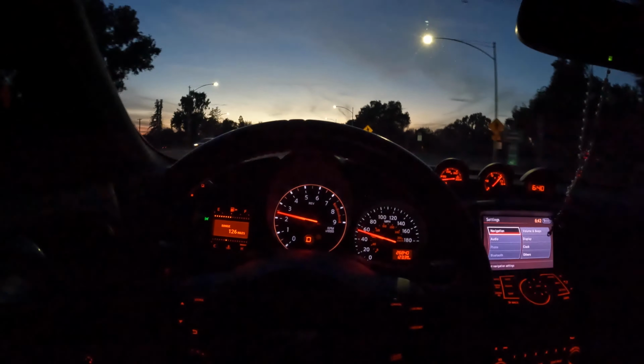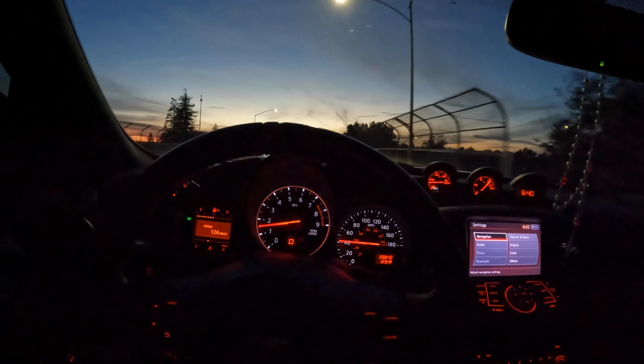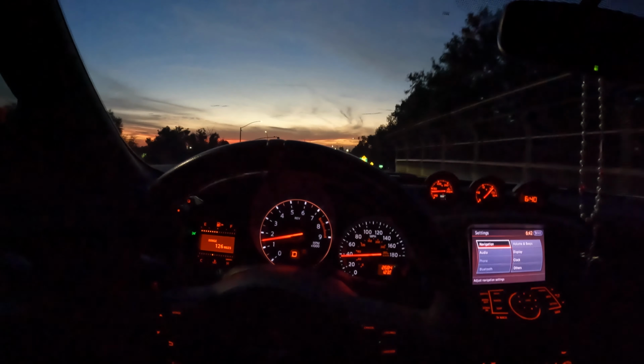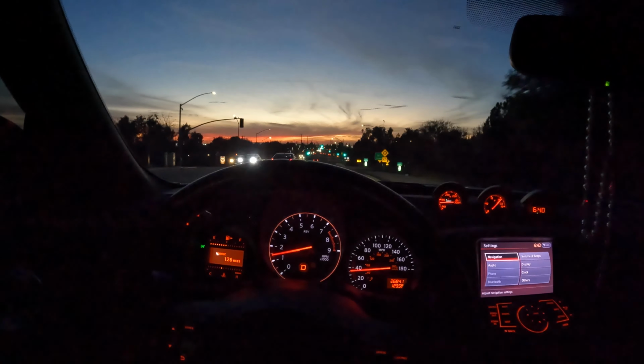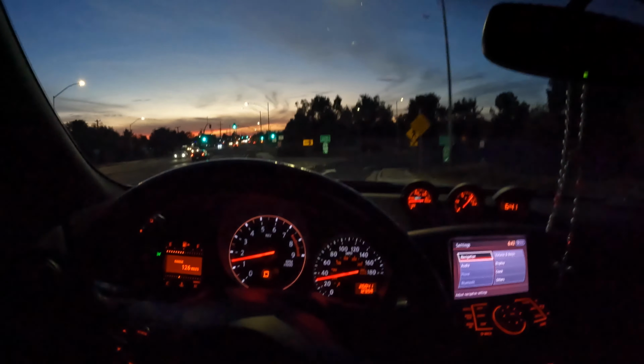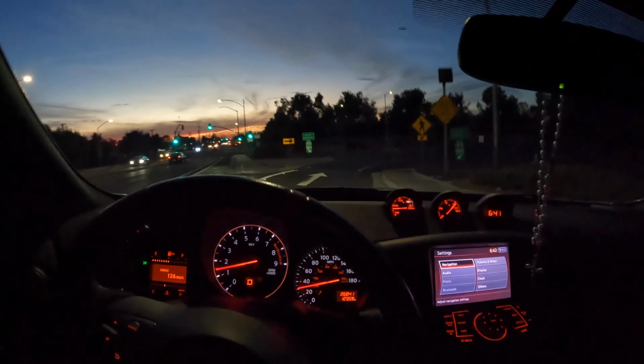I love how this car sounds, and the crazy thing is this car is literally completely stock, outside of tint and the LED side markers that we installed. But besides that, this car is completely stock, and it's crazy how complete the car is.